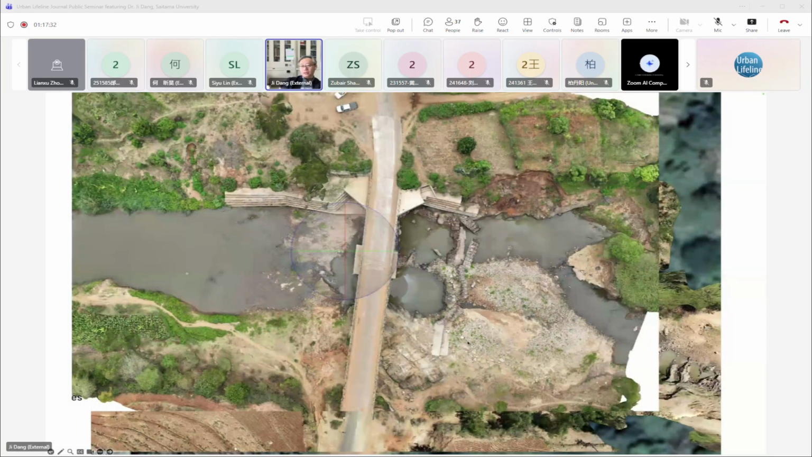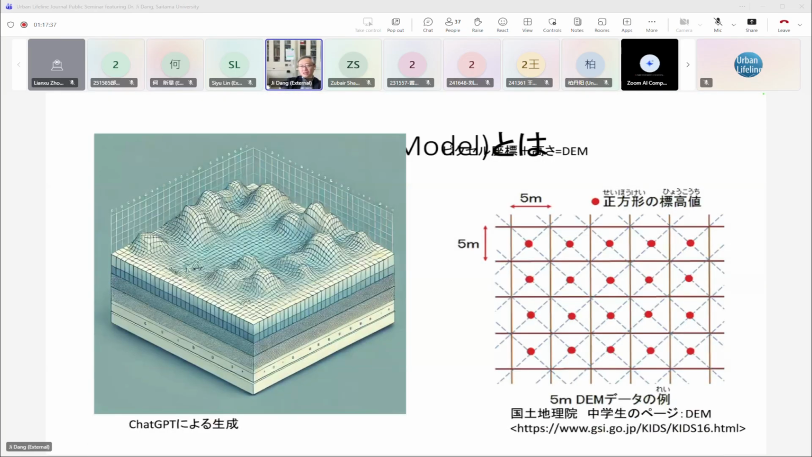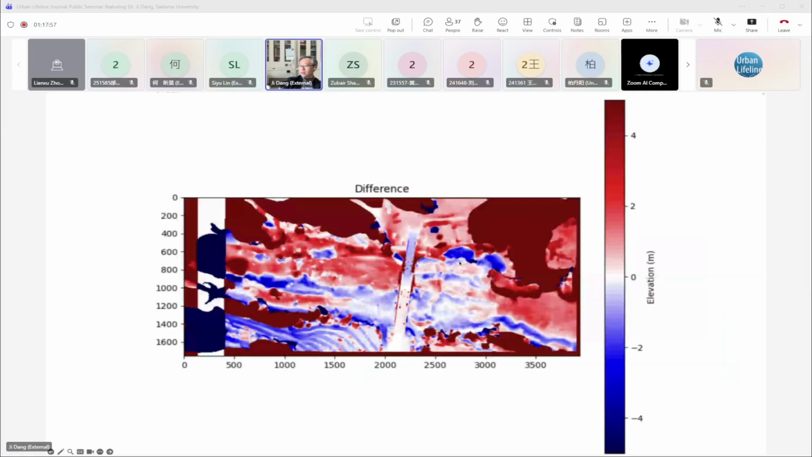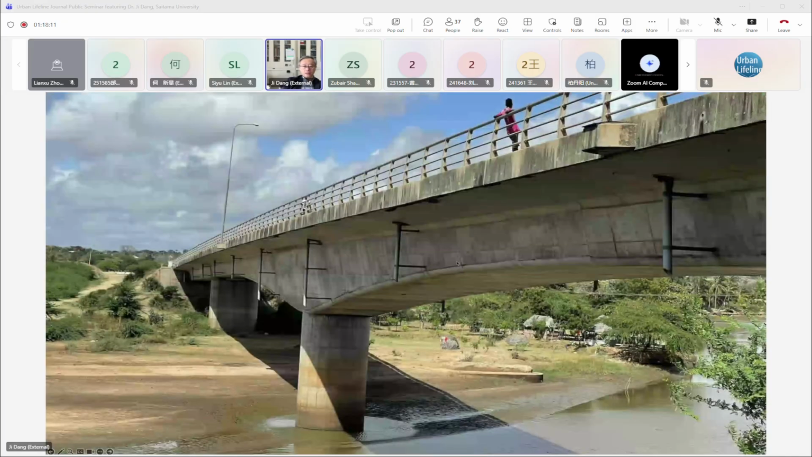UAV to reconstruct these two, the before and after 3D point clouds, and we generate a DEM. A DEM is, when you have a 3D model, you split the whole area into a map and generate the height of each grid. By comparing the DEM of 2022 and 2024, we can see these areas of the bridge were quite eroded again. And this part was the reinforced part, and it is quite good. But if we do not reinforce this part, it will damage the bridge further.